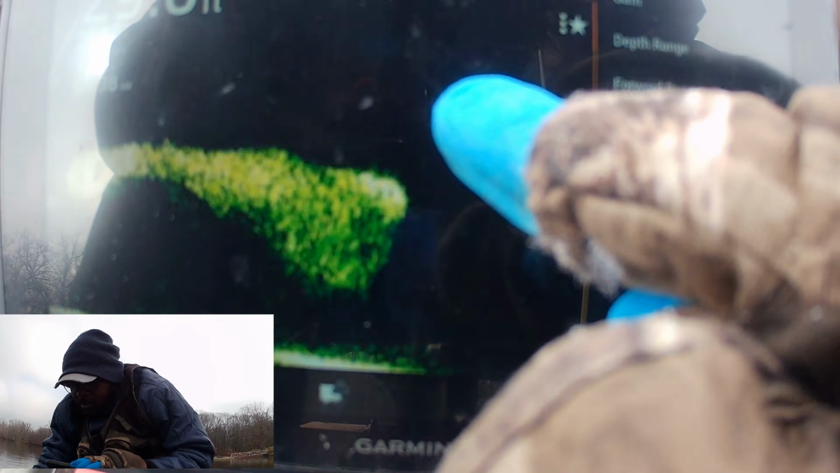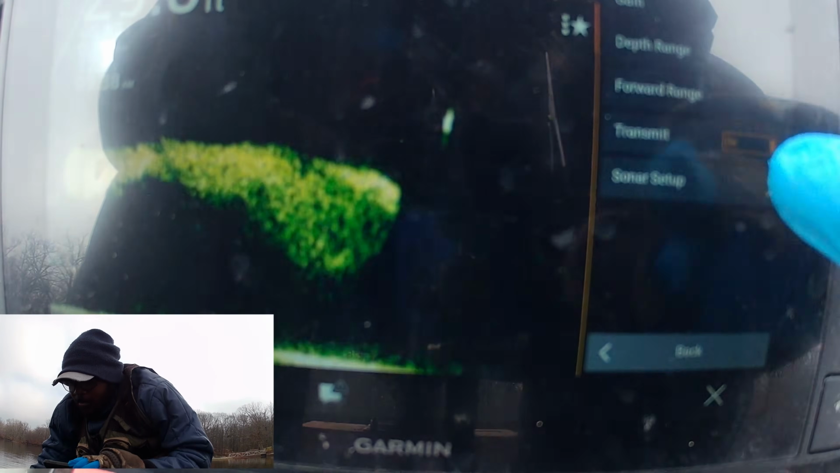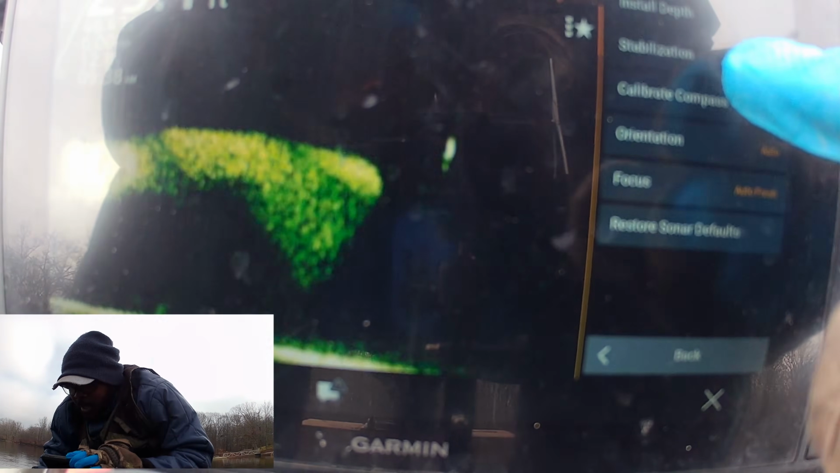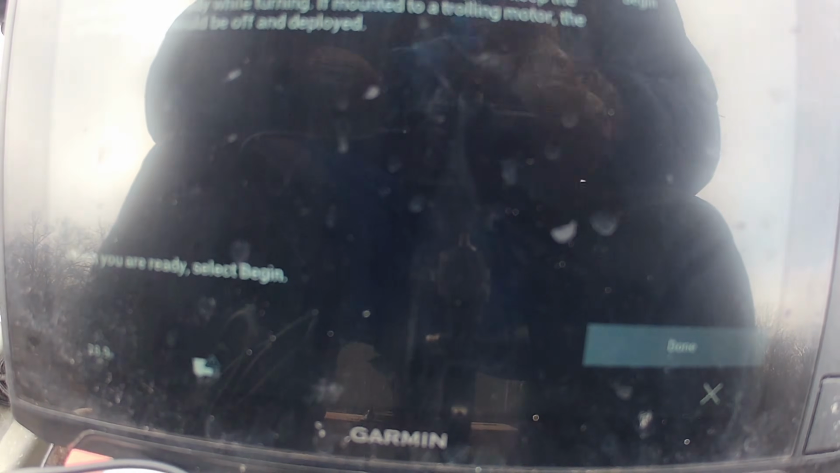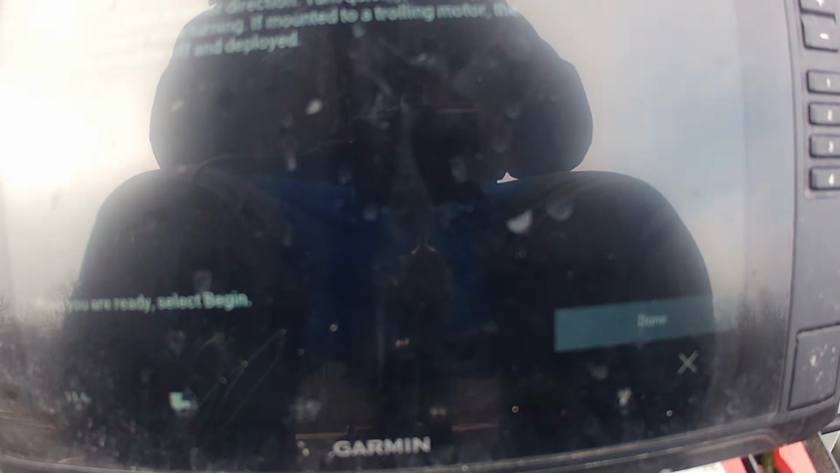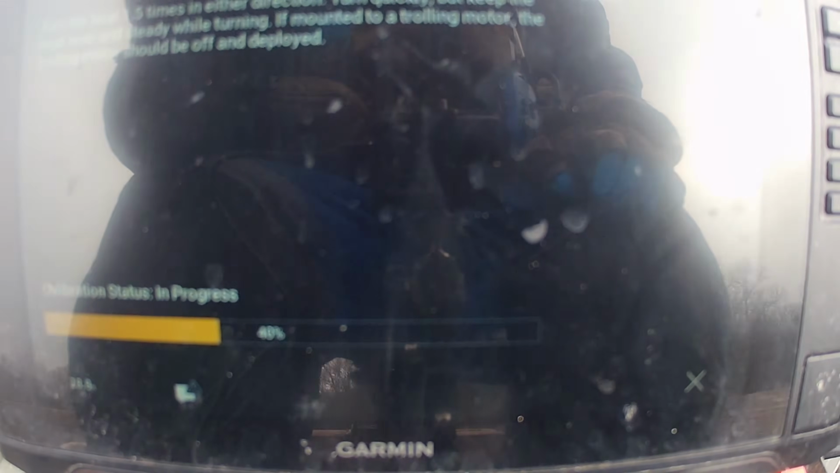So here's another thing that you want to do. All right, look, looks like there's a crappie sitting right there above them. Oh. Sonar setup, installation, calibrate. Right now, I'm going to calibrate. Now, here's how I calibrate. I give my little boat a head start on the spin. Right. So we're currently spinning in a circle. Now I'm going to begin my calibration. Those were a lot of settings that we changed, so you need to calibrate your stuff.